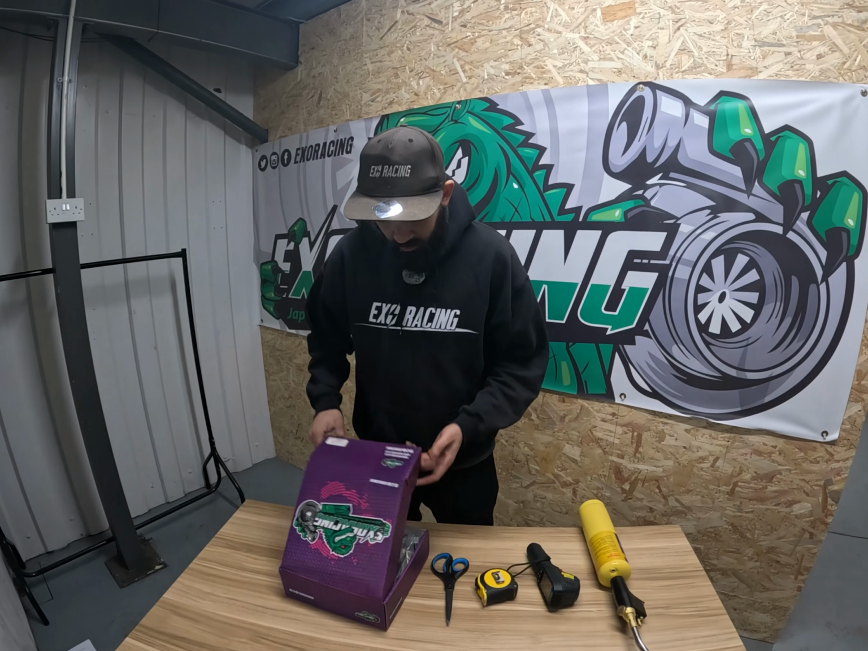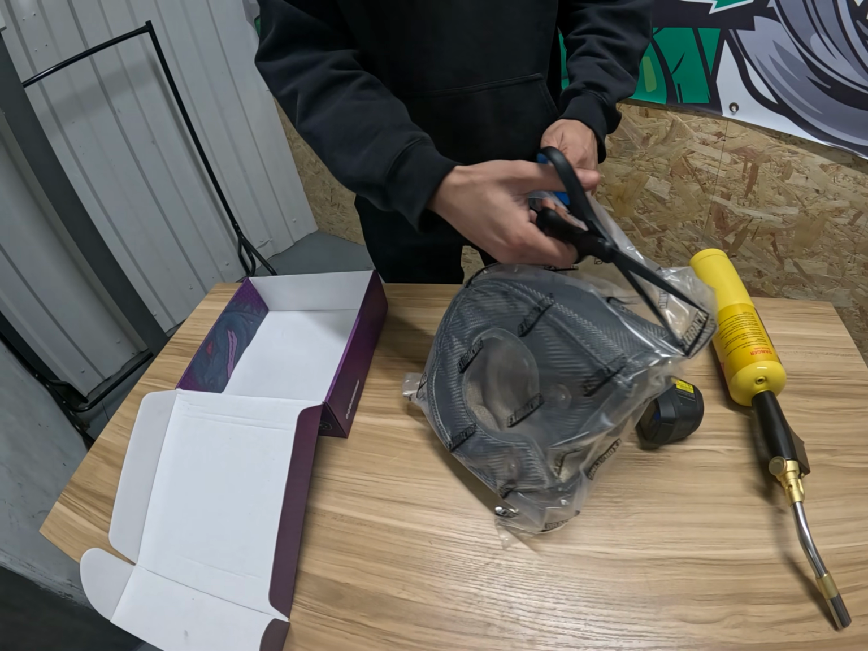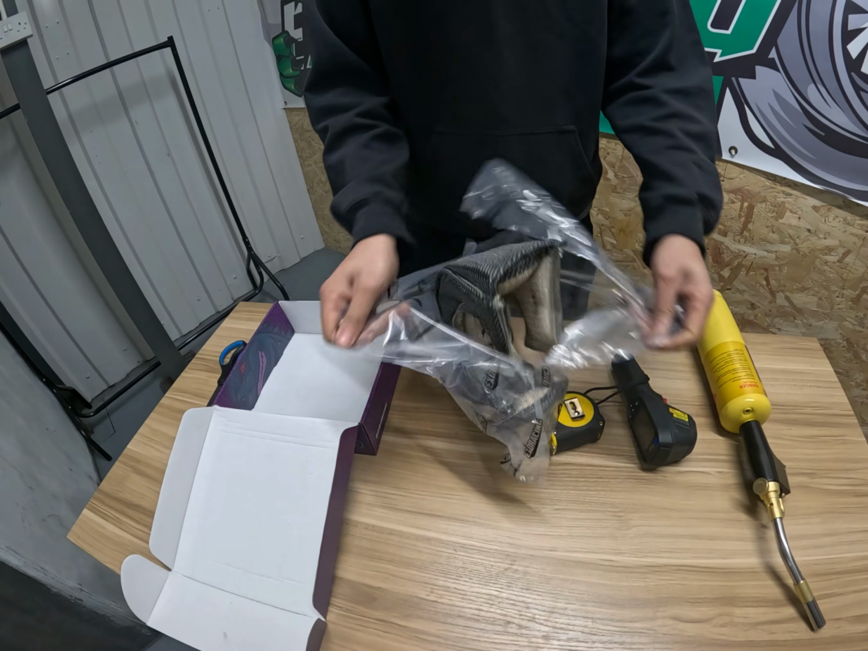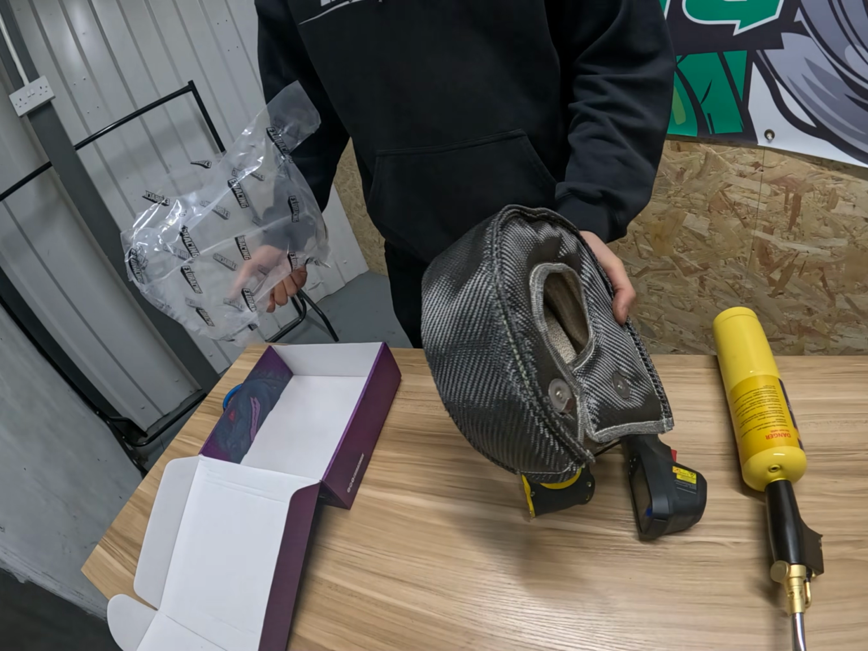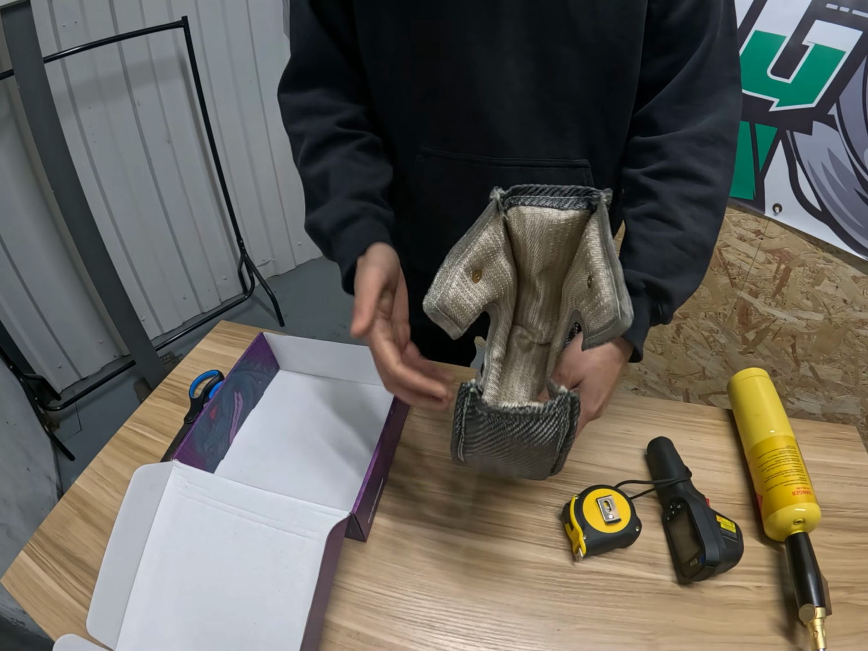So I just want to show you an unboxing. So we've got a turbo blanket. This is one of ours, an Exoracing one. We're just going to show you one of these. This is our T4 carbon blanket. Doesn't matter if it's carbon or titanium. This one's mainly just to show the inside and the transfer between the different layers.